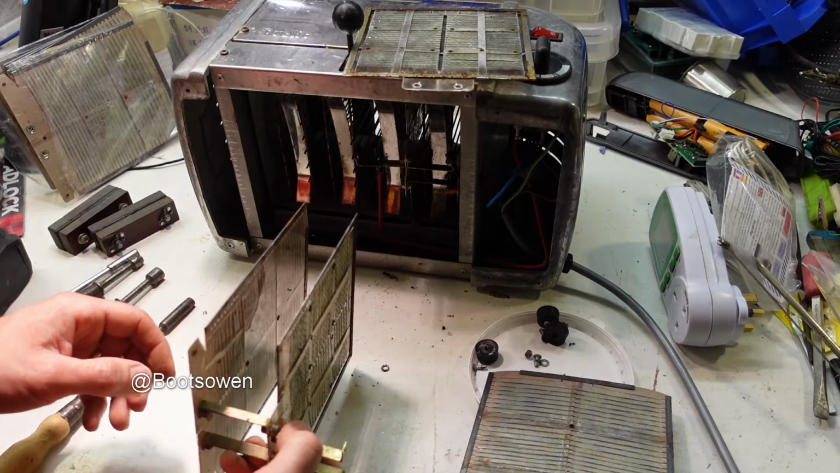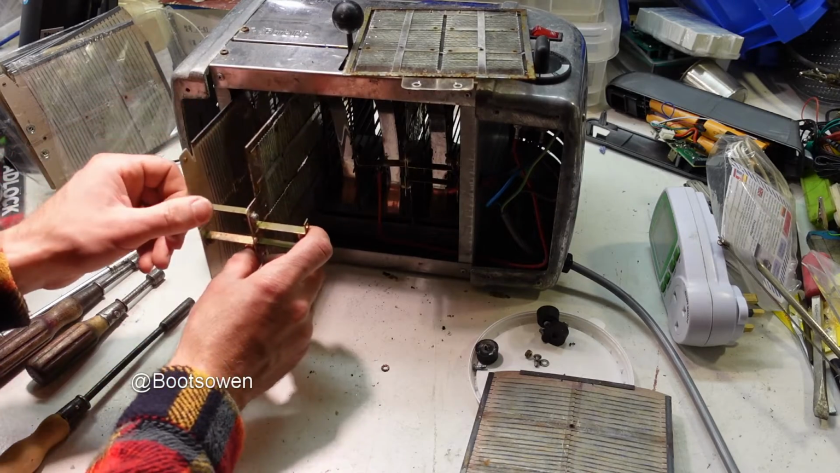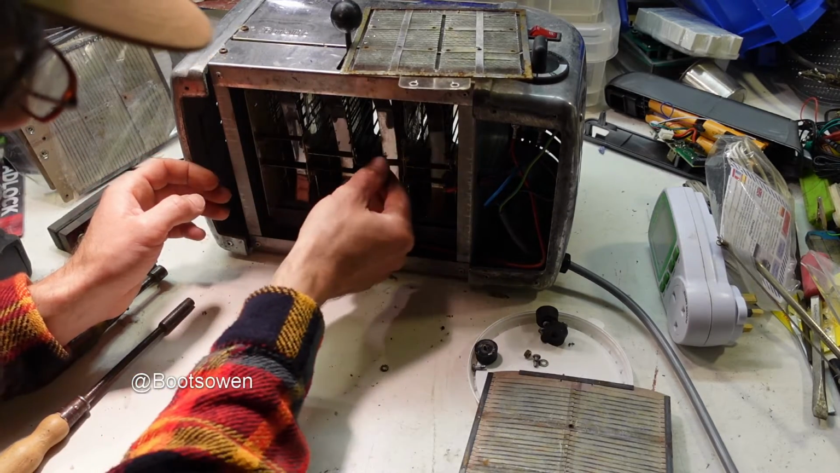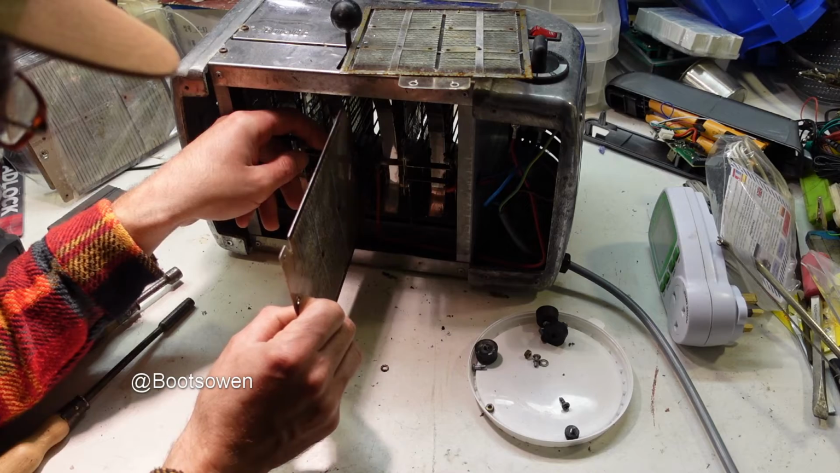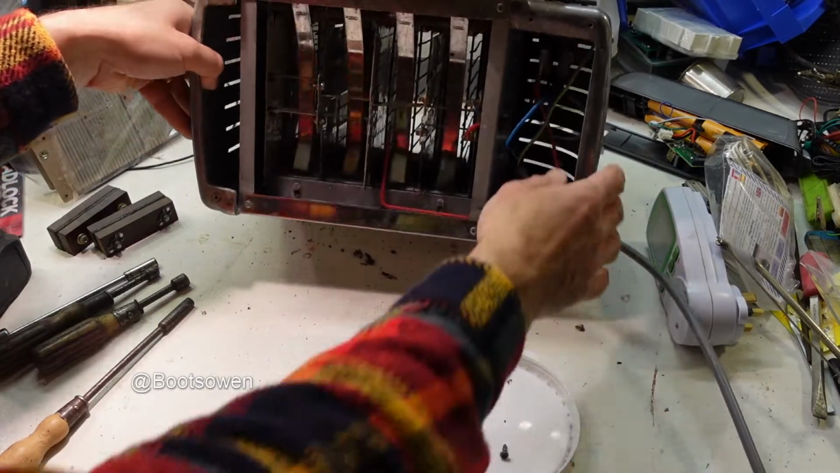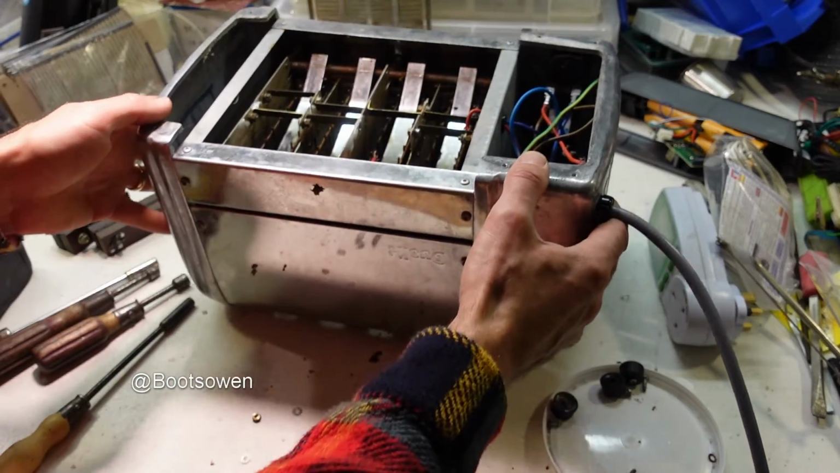Now where do these fit? There's grooves to slide it into. Okay. Get this one in the center here. Okay. I found that washer, very good. There's another washer that has fallen out there, which I don't really know where it came from.